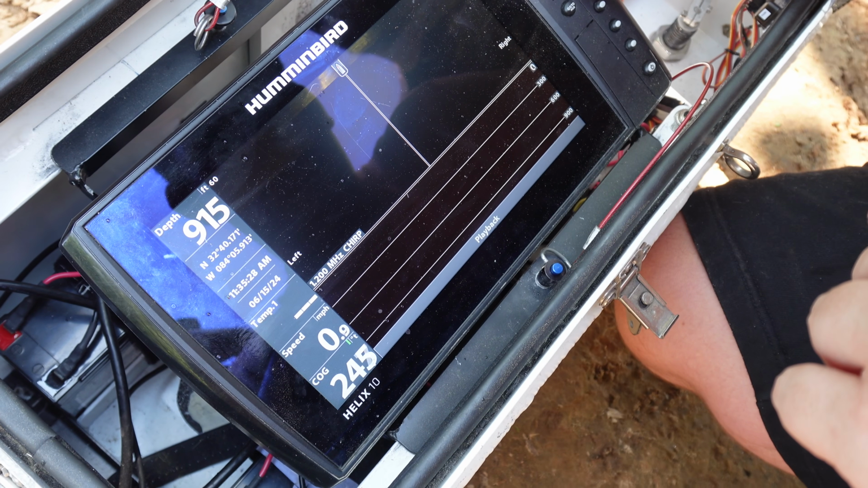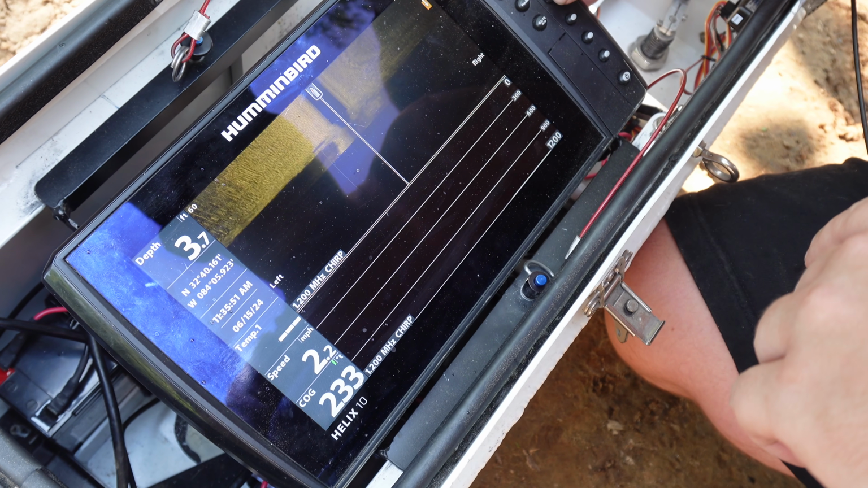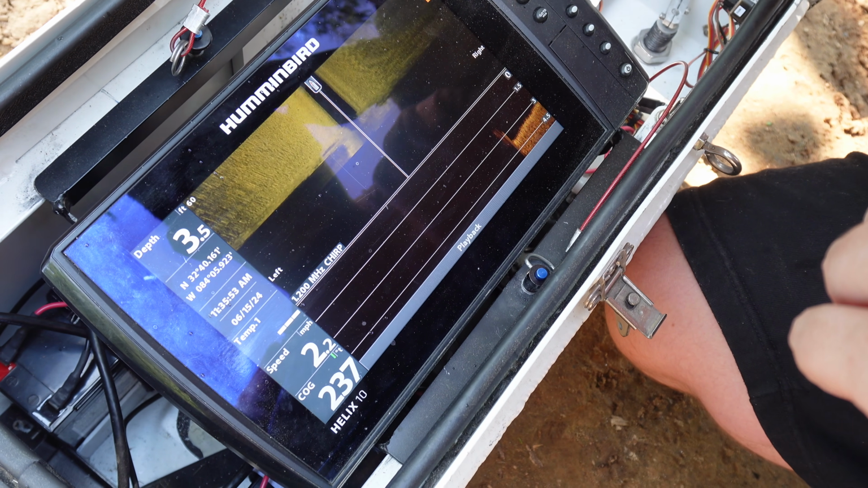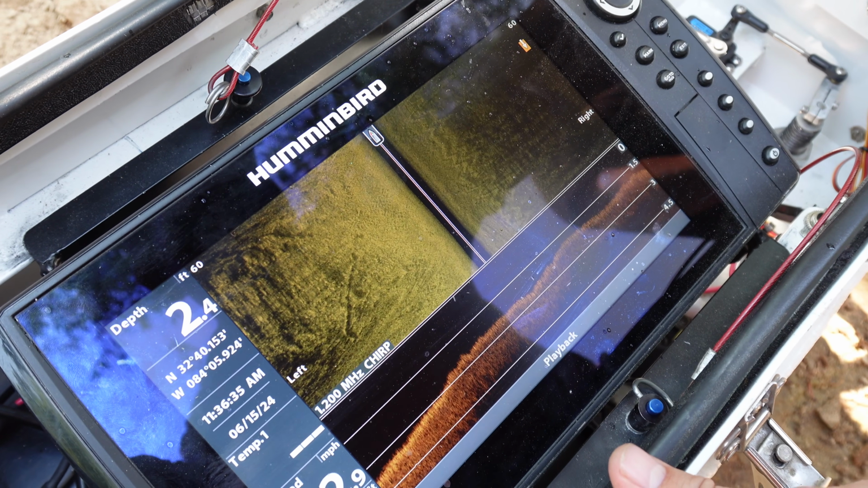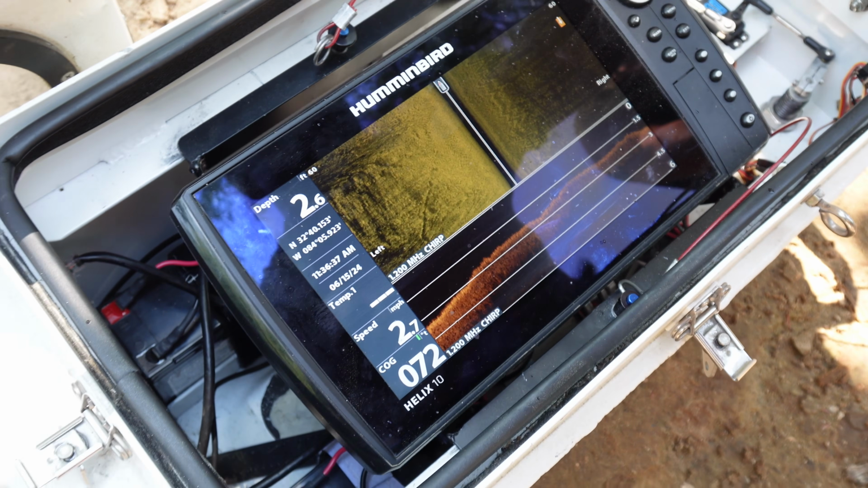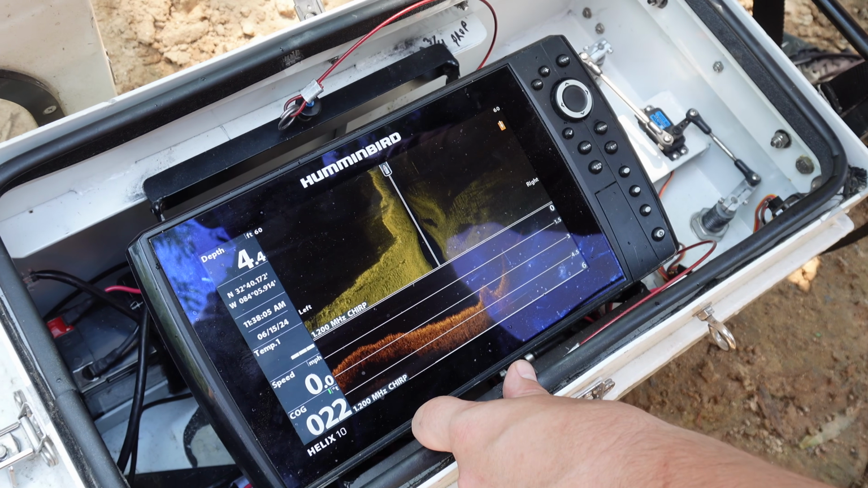So this is where I put it in the water right here. You doing down or side? Both. This is down imaging and side imaging. So we're at 3 foot. 3 foot isn't deep enough to hide a car. Yeah, it's only 2 feet over here. I think there's gonna be a car. Grab a car. Oh, it's 3 feet now.